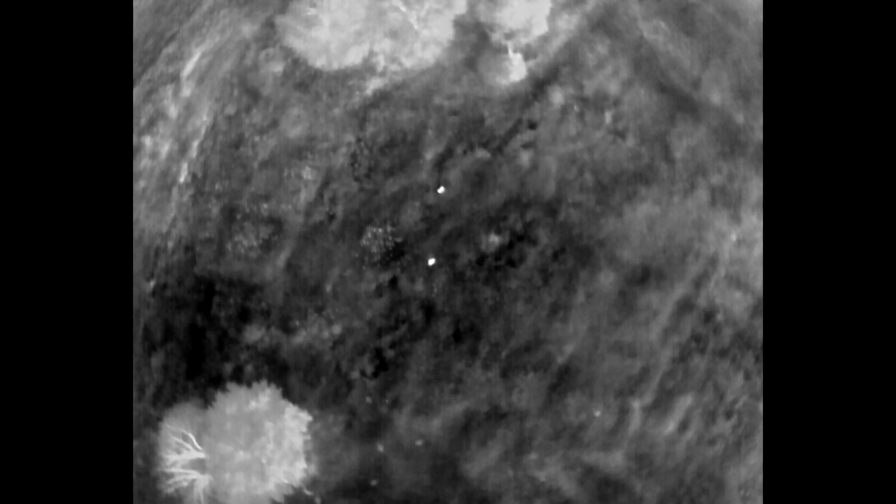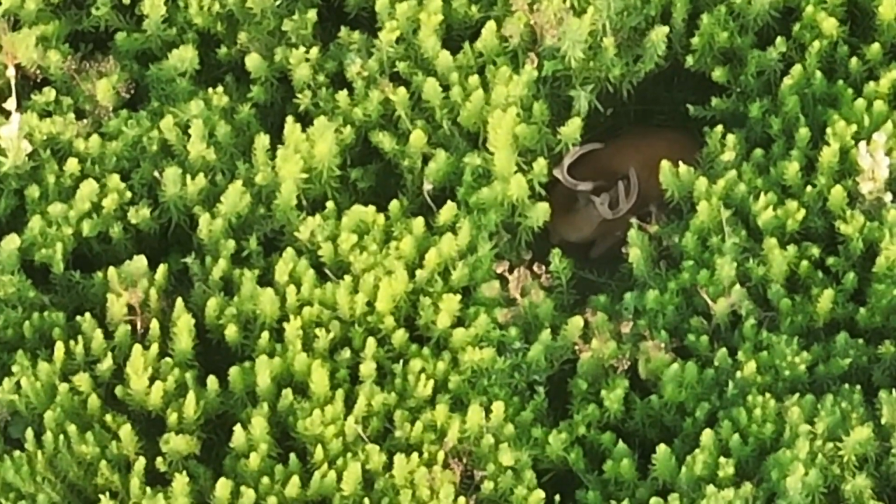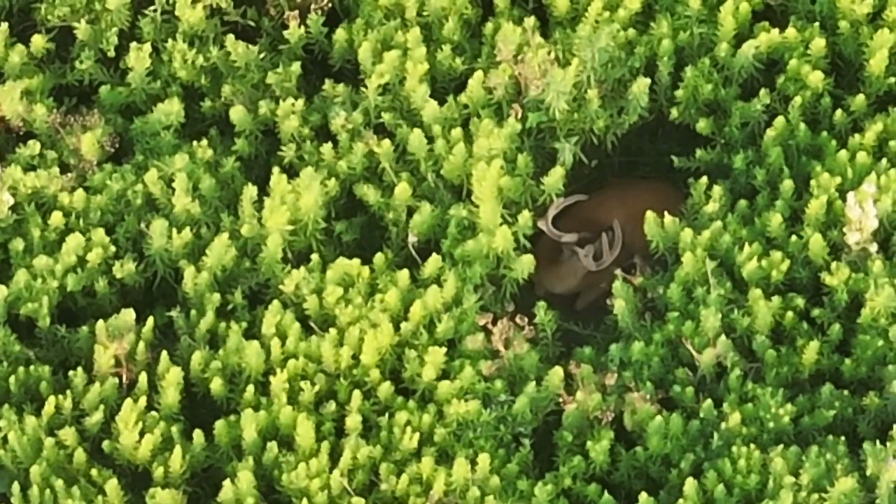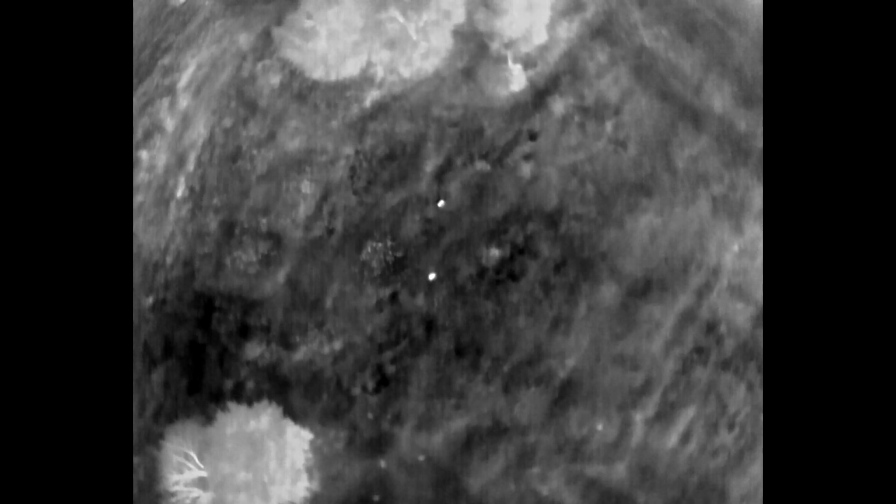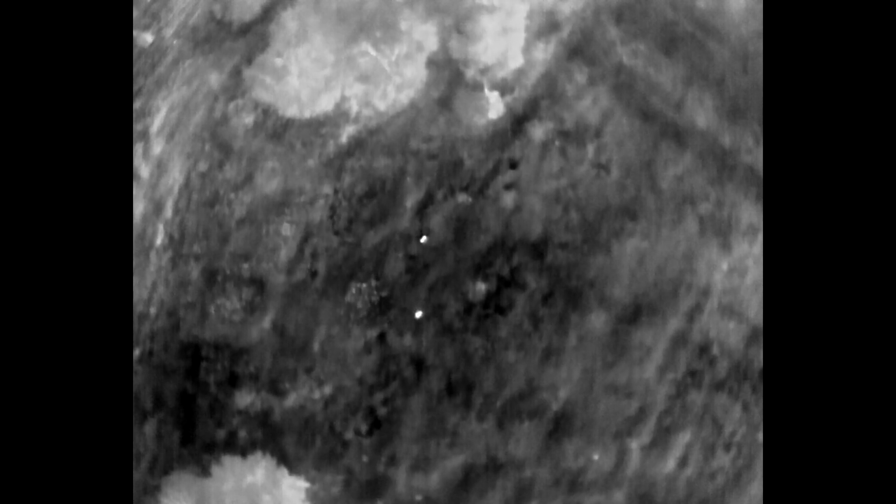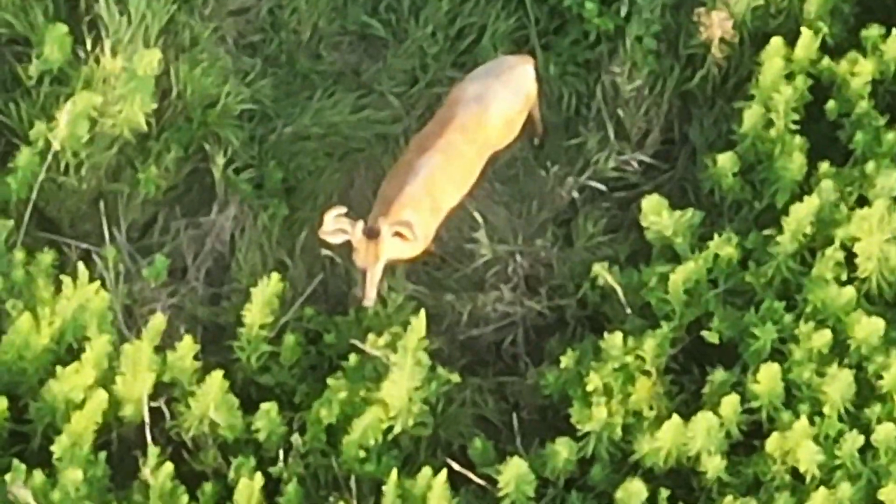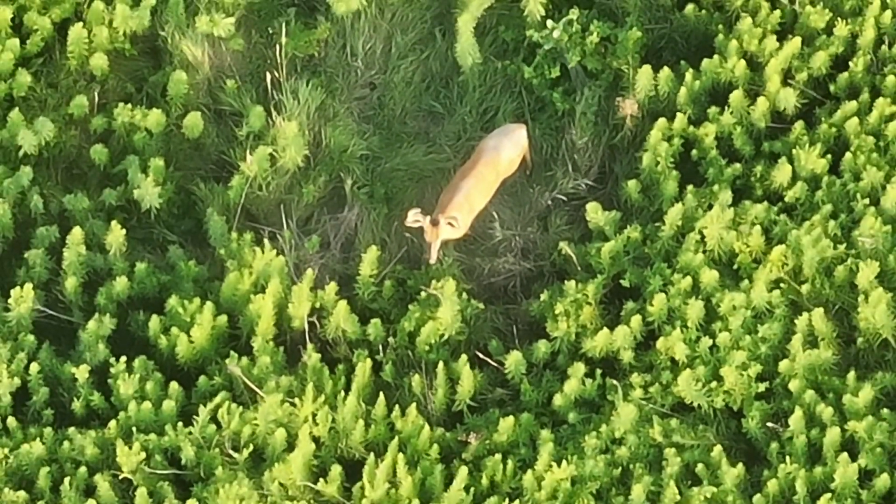So here we're just flying again, processing thermal signatures. This guy right here is tucked pretty deep in. Nice basket rack, 8. Not super wide, but definitely a nice deer to take. Setting up on these deer, here's a smaller, maybe 6-point, maybe a small 8-point, standing up in a very well-worn deer bed.